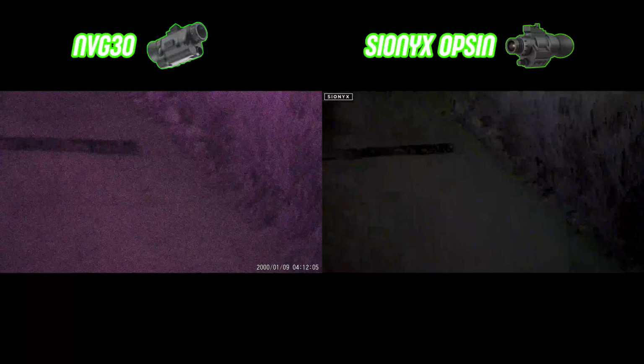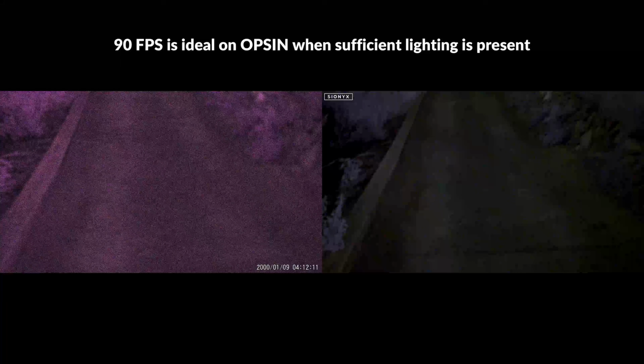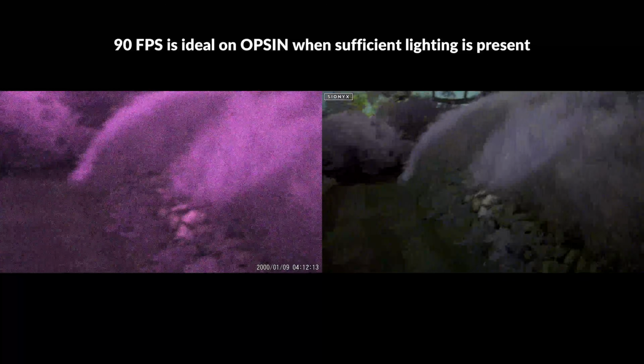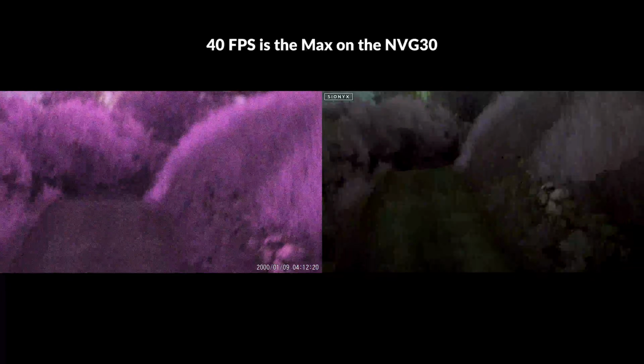And in conditions where sufficient moonlight or ambient light is present, you can go ahead and crank up the FPS on the Opsin to 90, which is a decent amount quicker than the max 40 frames per second available on the NVG30. While the Opsin definitely does do a better job of amplifying low light, I've noticed that the NVG30 is not far behind, especially when looking through the viewfinder.